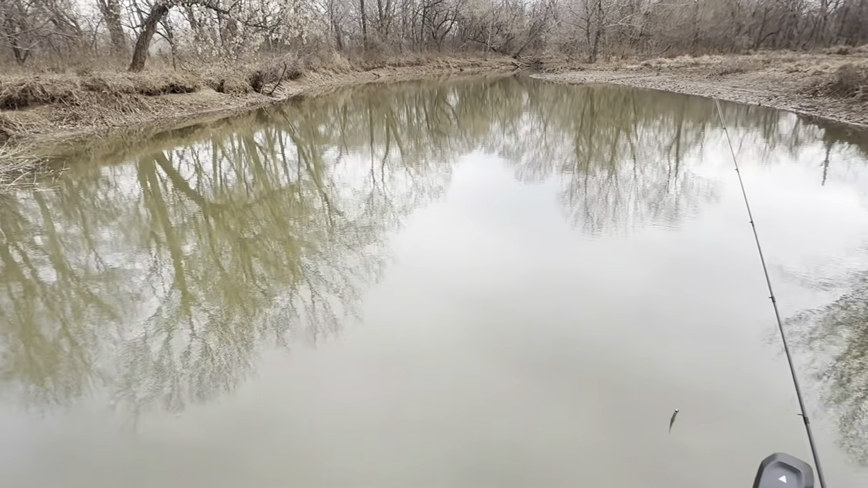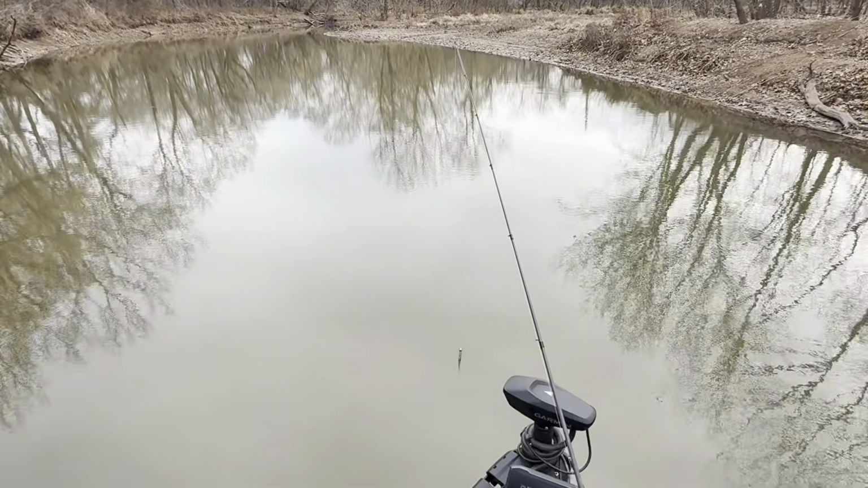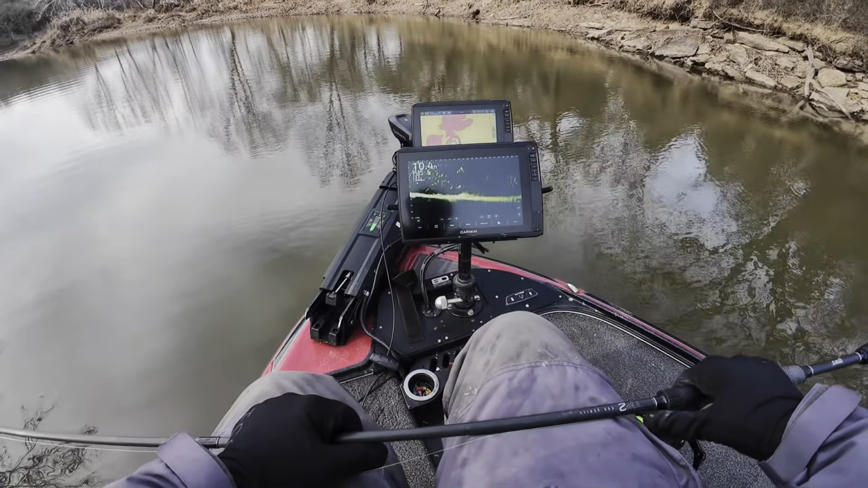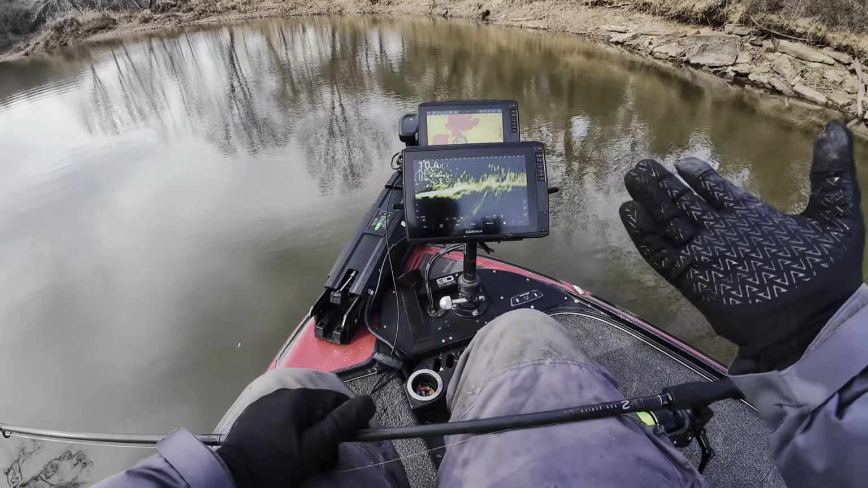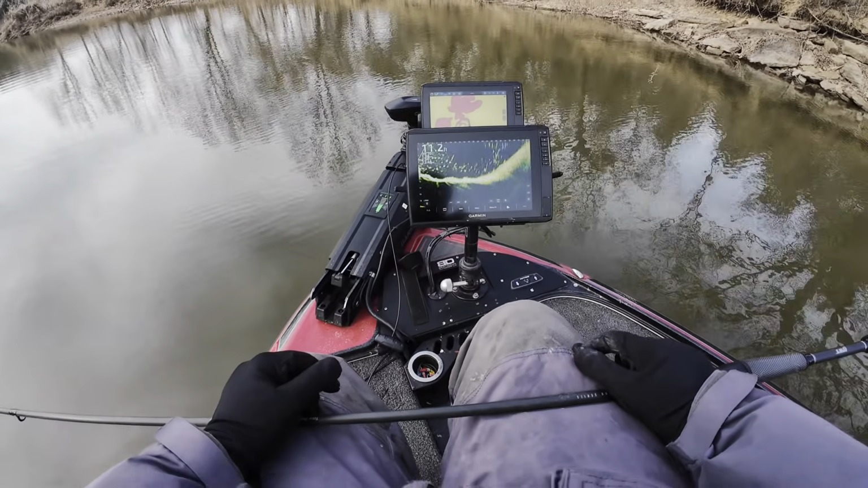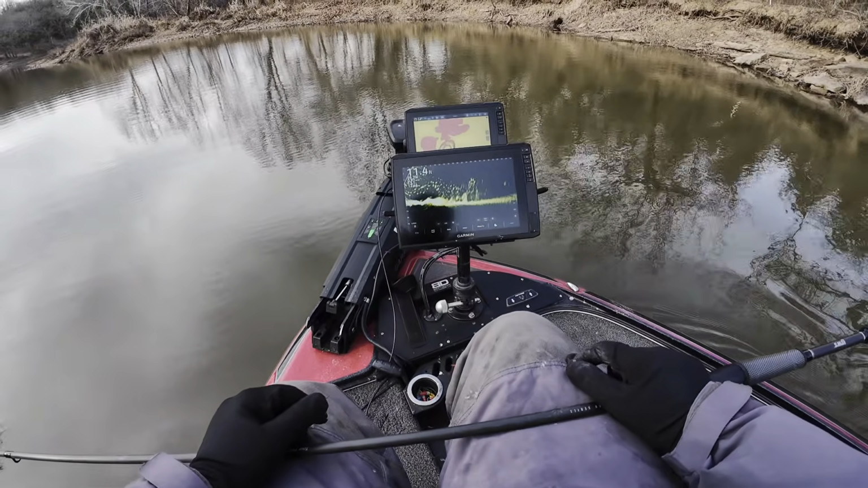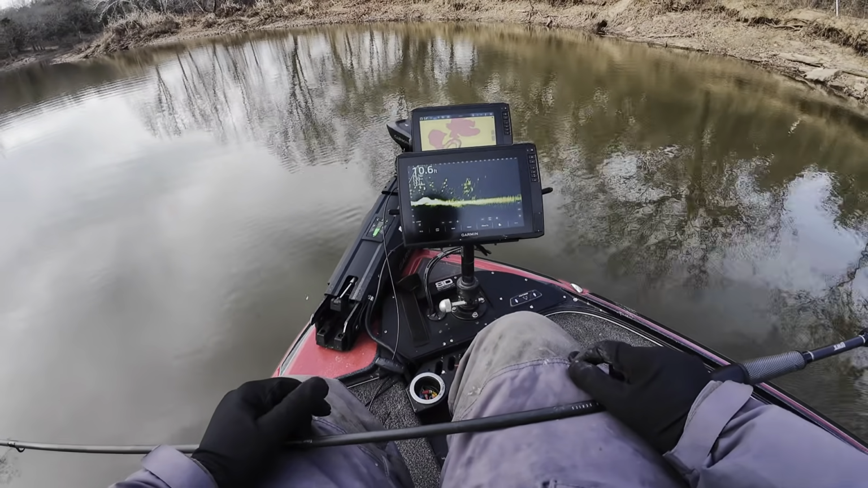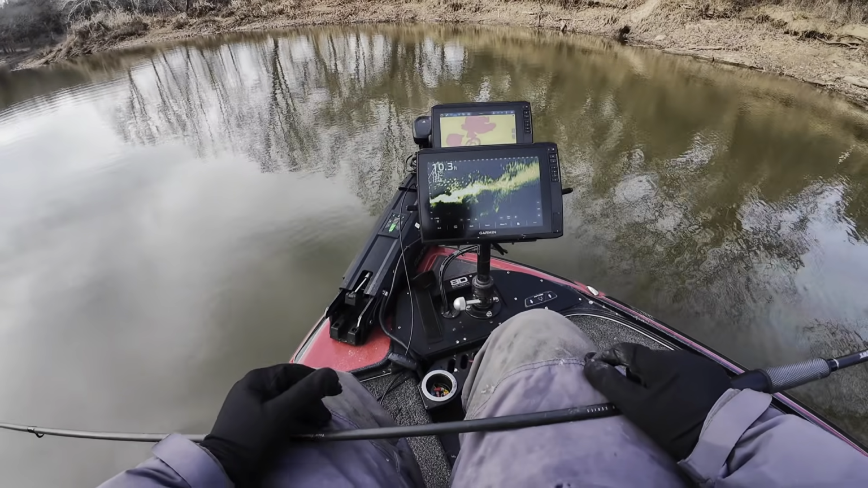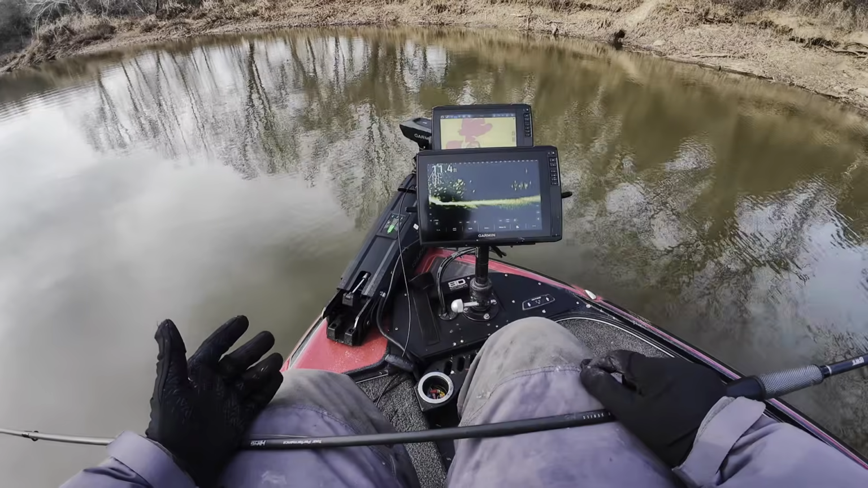But got into some shad right here, a little bit of deeper water. I'm seeing some bigger fish, so I'm thinking they're bass, so we're gonna cast around a little bit and see if I can catch one. Got up here to this next bend, found some shad, so that means there's gotta be fish in here, so gonna keep snaking our way through here, see how far I can go, and hopefully find some fish, whether that's bass or crappie or something.